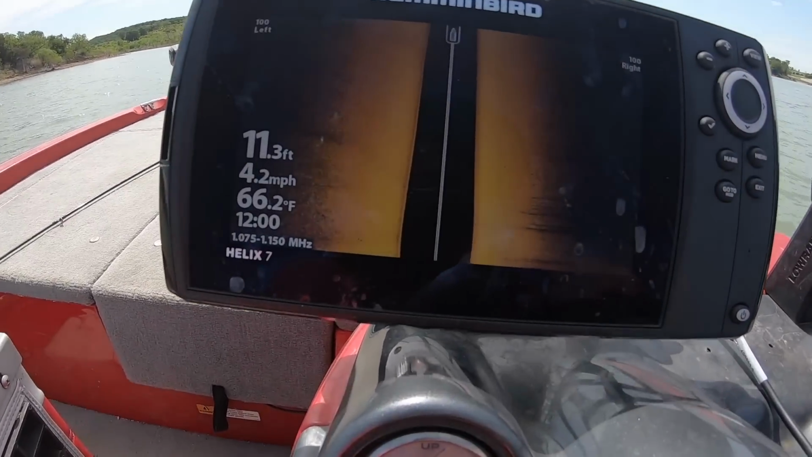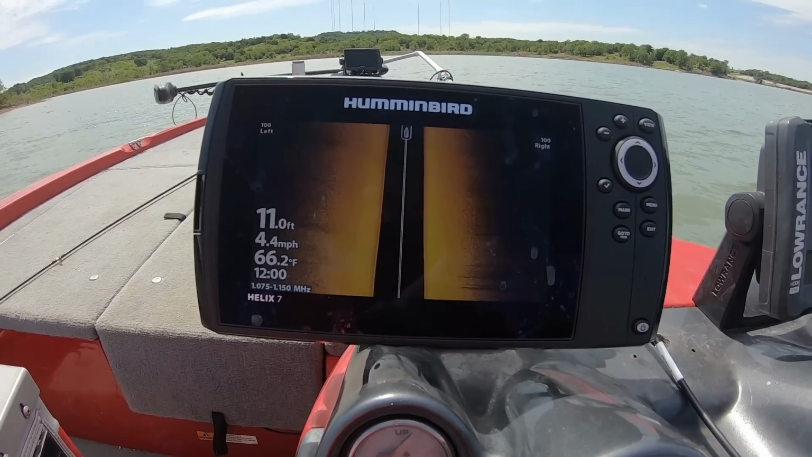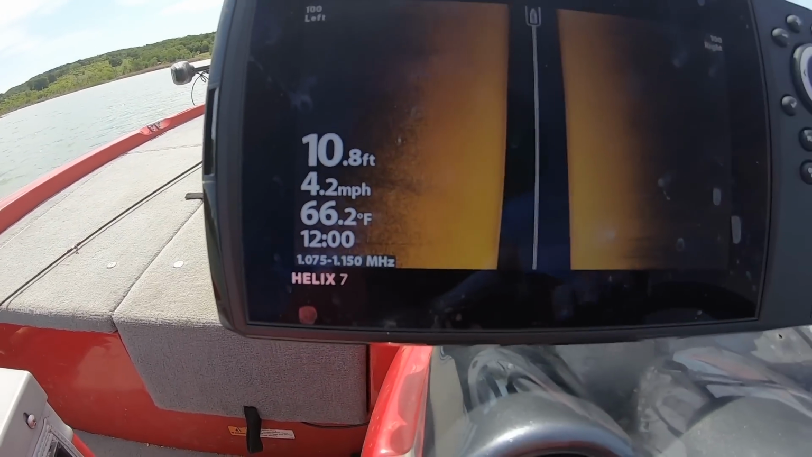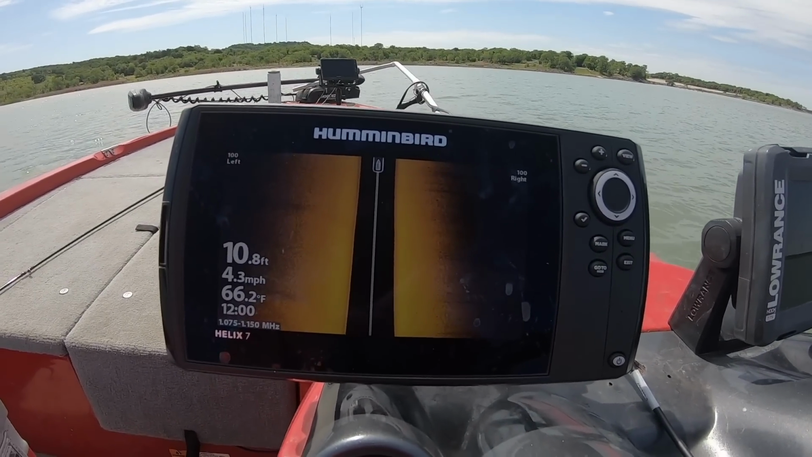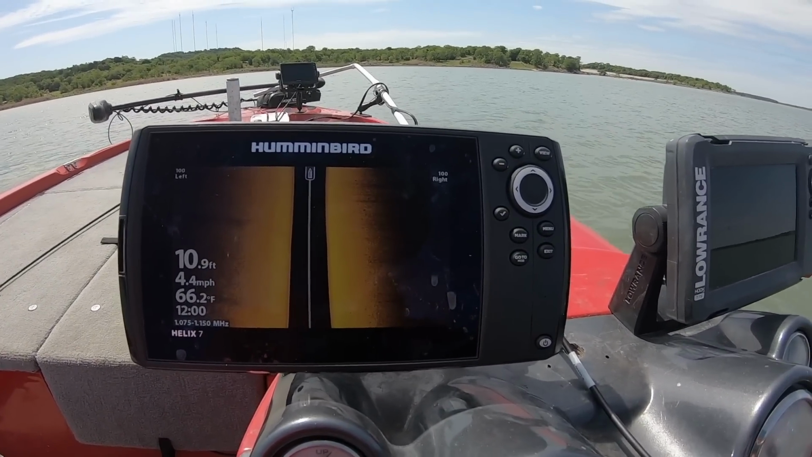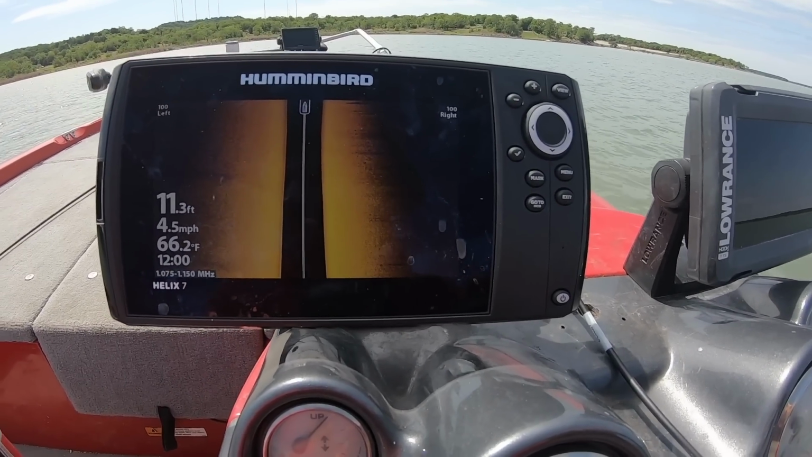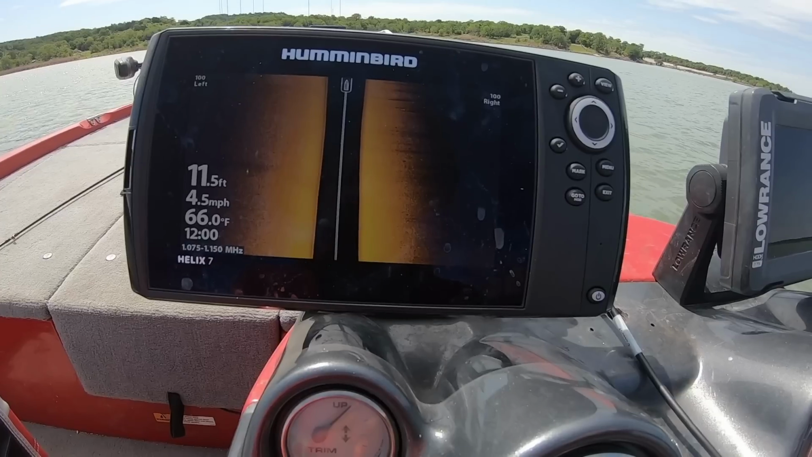So like this right here is what you have to do. I mean, just for hours and hours and hours, but you're going 4 miles an hour and you have really good clarity, so you can really cover some water doing this. I've found a couple places, not a ton, not honestly as many as I was hoping for, but that's how it goes, so you just got to keep looking.